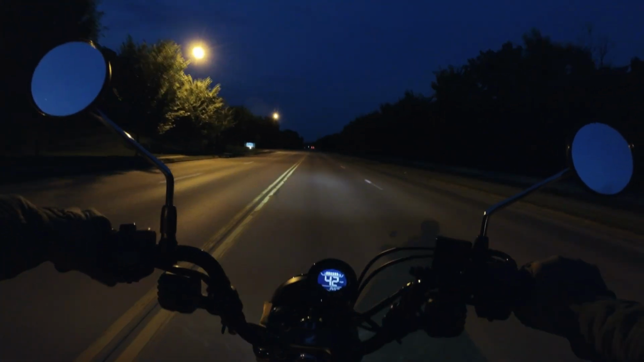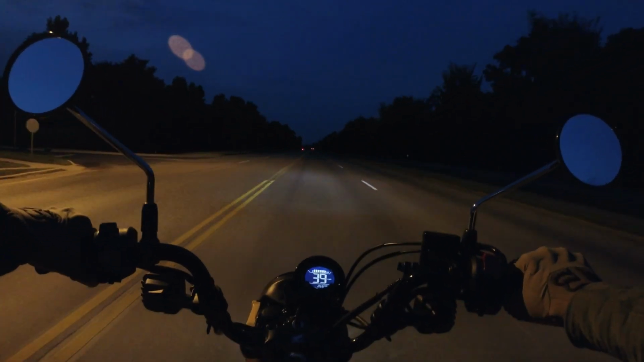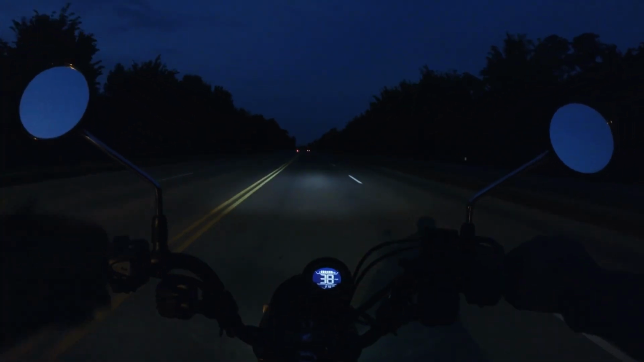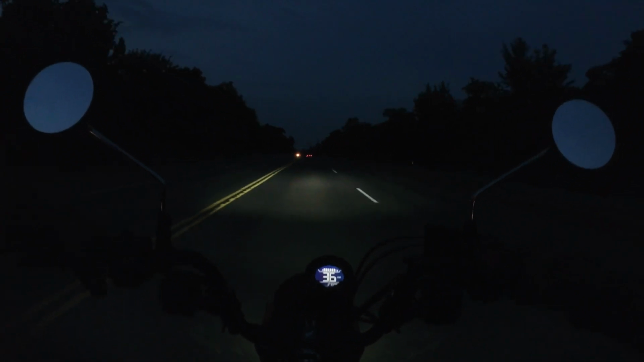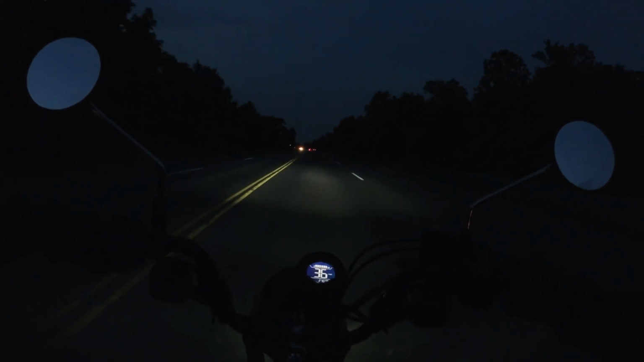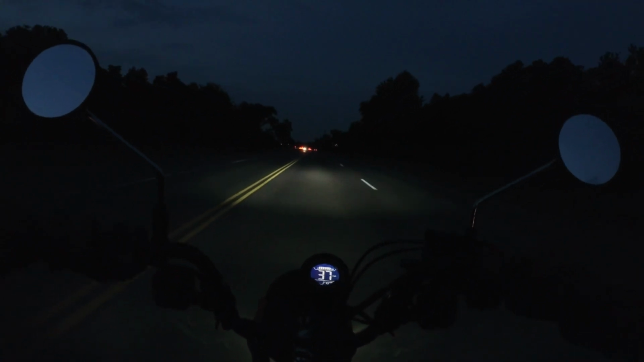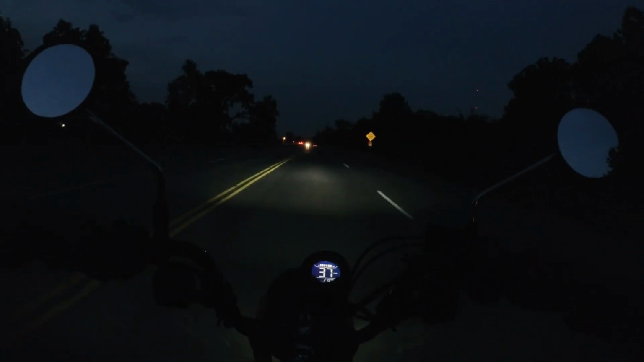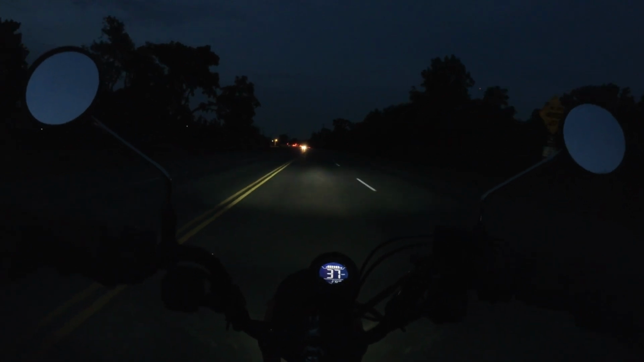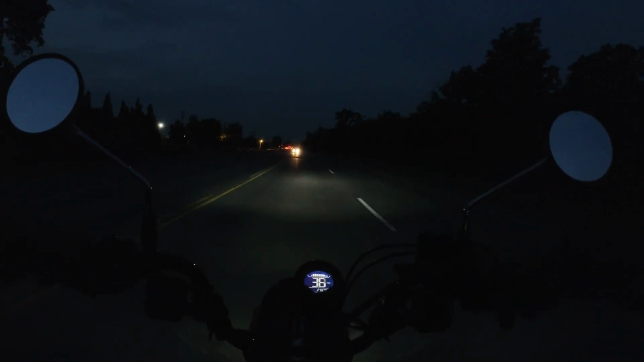I think also, as I've mentioned on some of these videos before, the look of this gives off the look of a moped, with the kind of throwback classic look. So I don't think people, when they see this, expect a crotch rocket that can do 100 miles an hour in 4 seconds. There are more realistic expectations that this is probably not super fast.